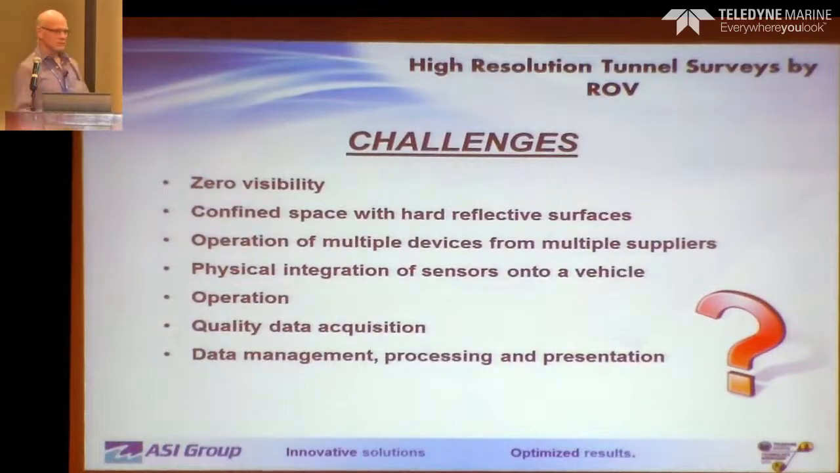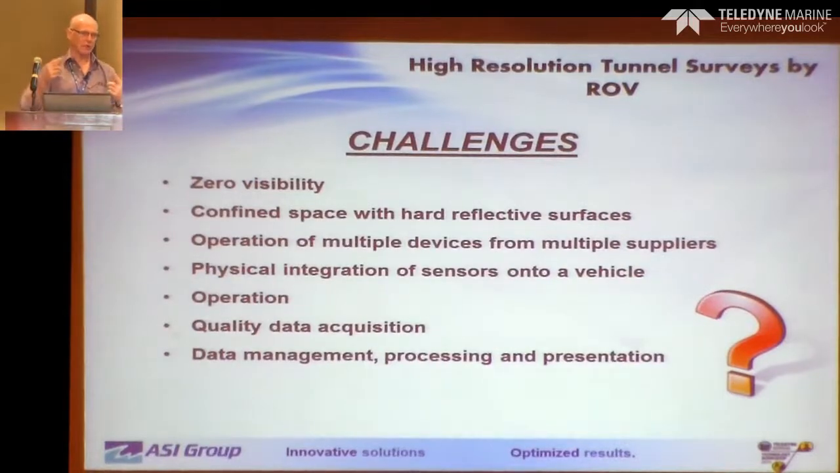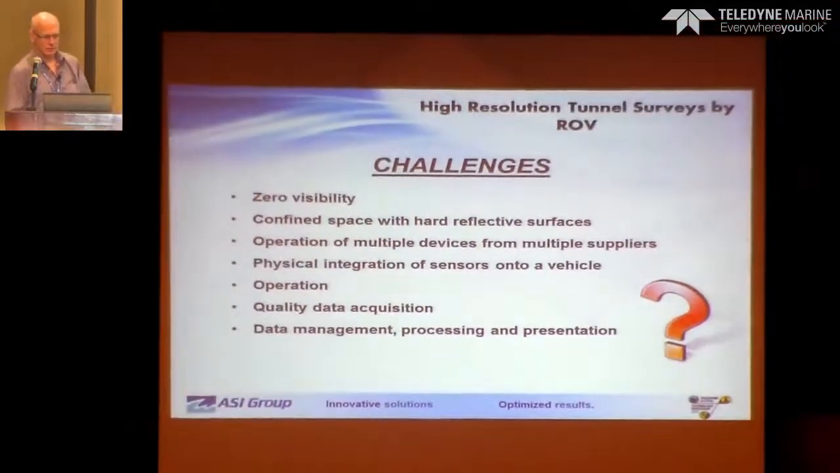The operation, now we're going to be in zero visibility, and we're going to be running 10 kilometers out and having to inspect everything. The requirement was actually to find anything, I believe it was 4 inches and bigger, because the intent is that if we get small rocks coming out, that will be an indication that sooner or later there's going to be big rocks coming out, and then they can do more of a planned maintenance as opposed to emergency call-out type of thing.